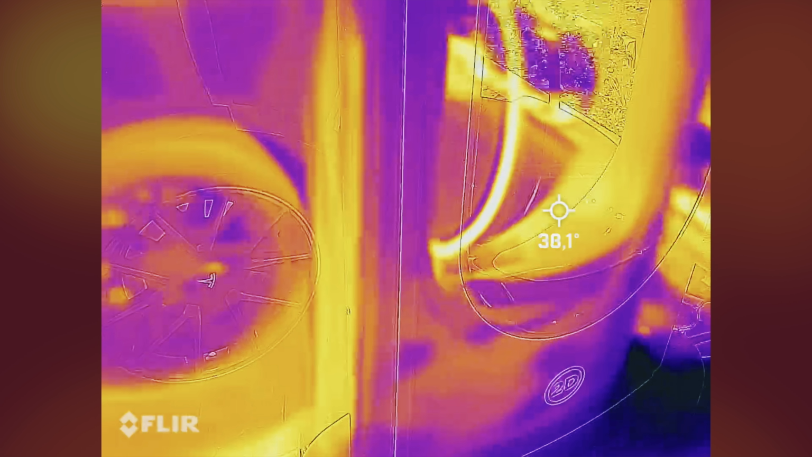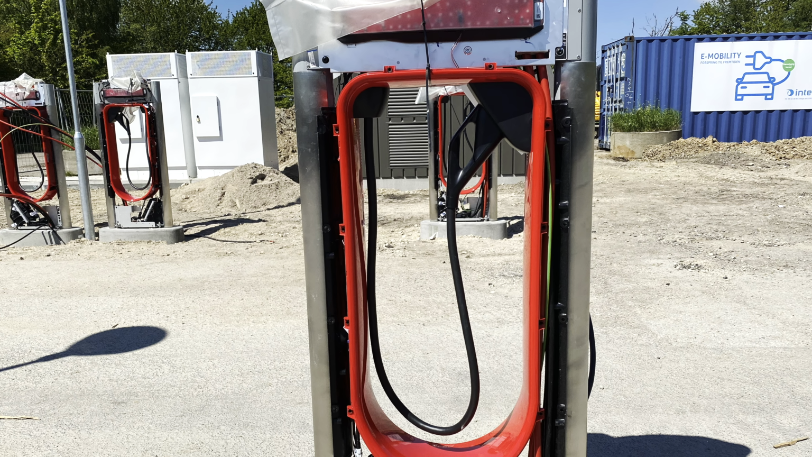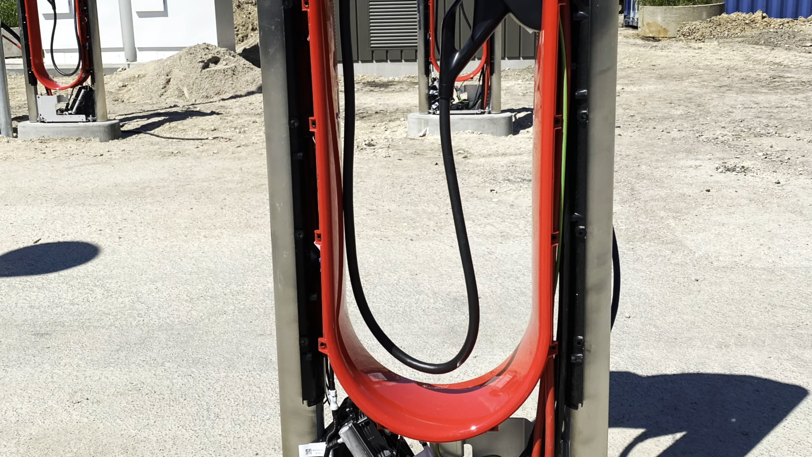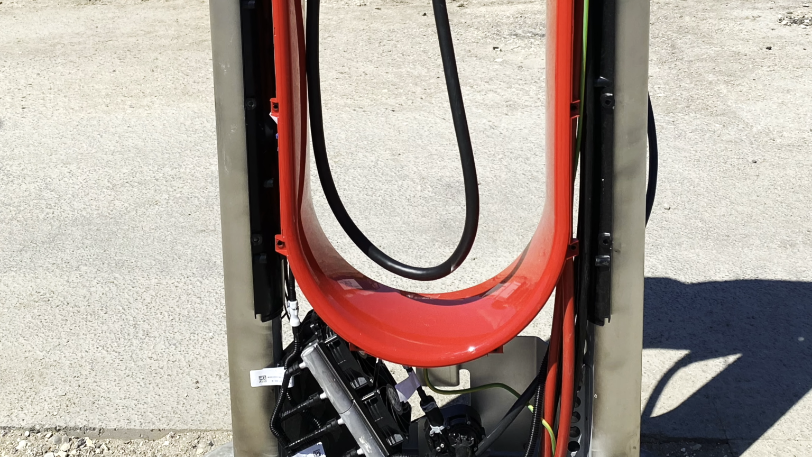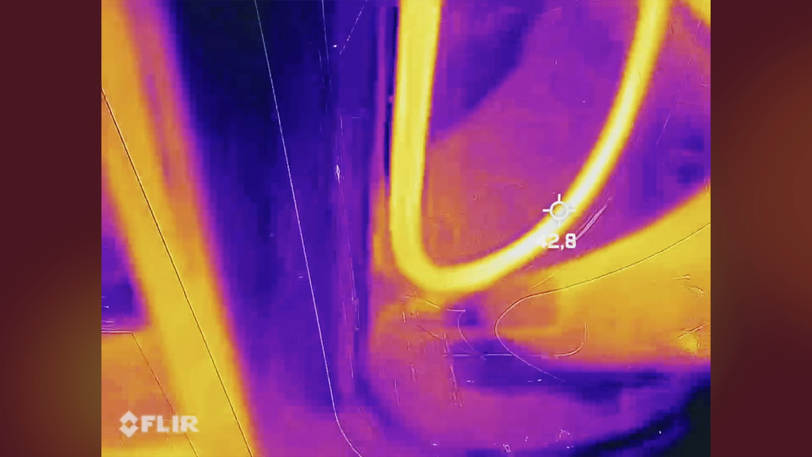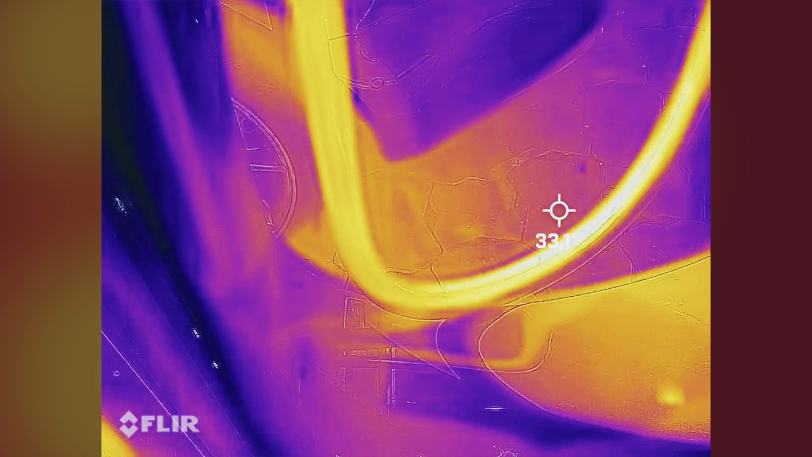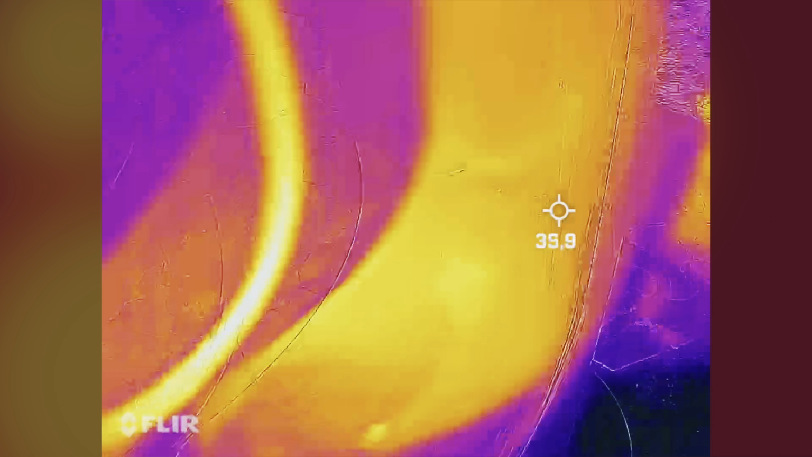If you saw one of my other videos, you saw how the charger looks inside, and there are some fans and a radiator down below where it's just recirculating the air inside the charger. And we can see that the charger is somewhat hot. Some of it is shiny metal, so I couldn't really get a temperature on that, but yeah.